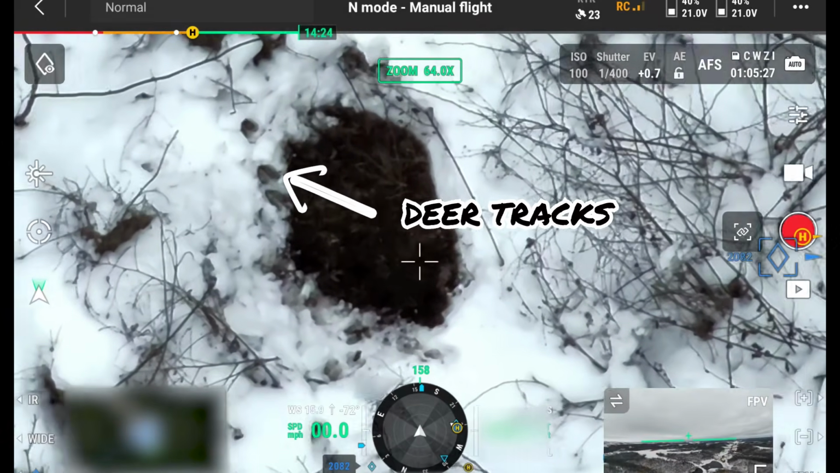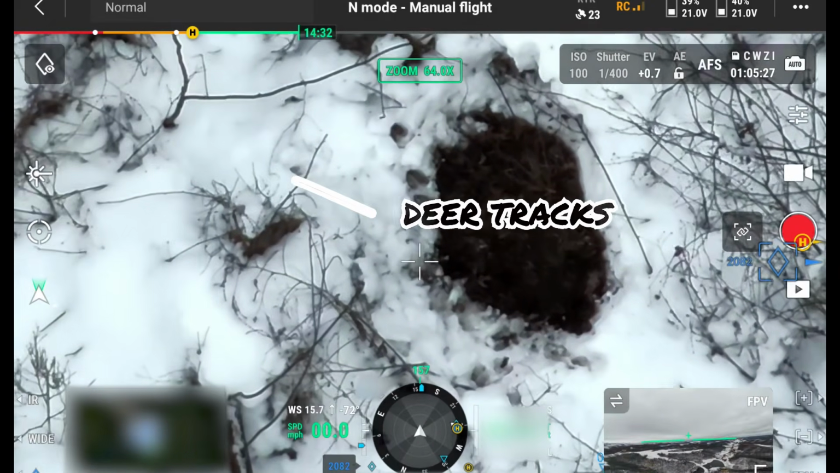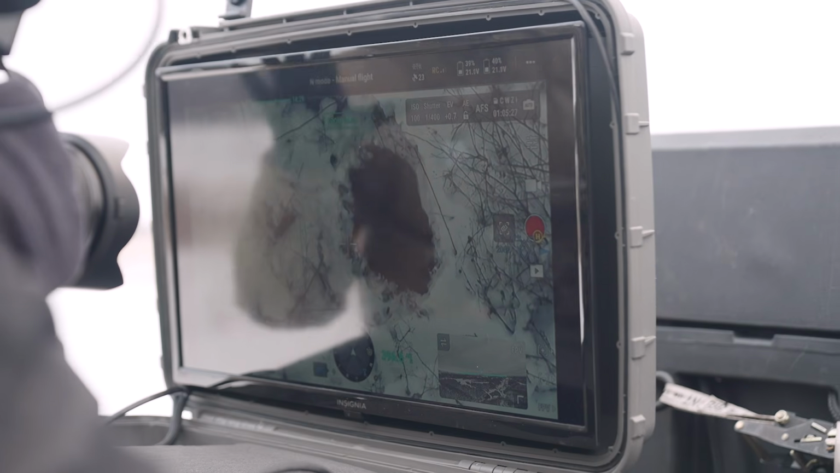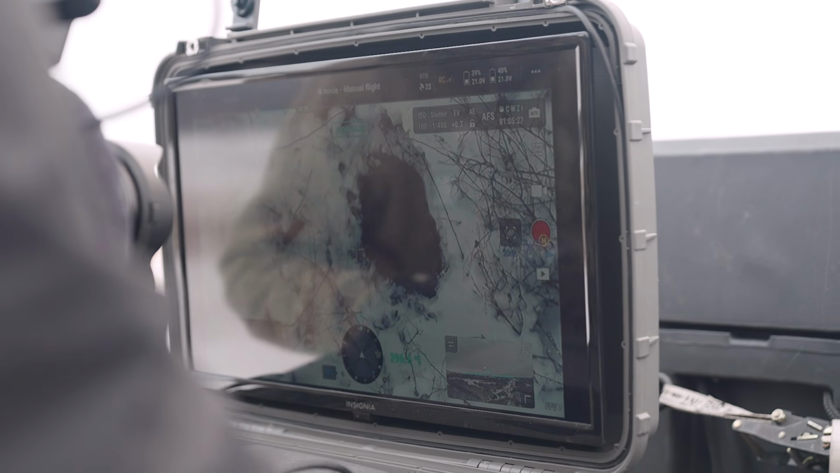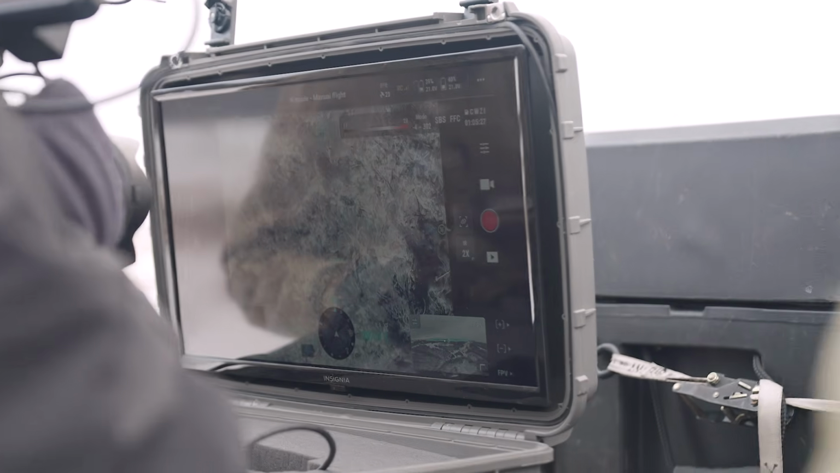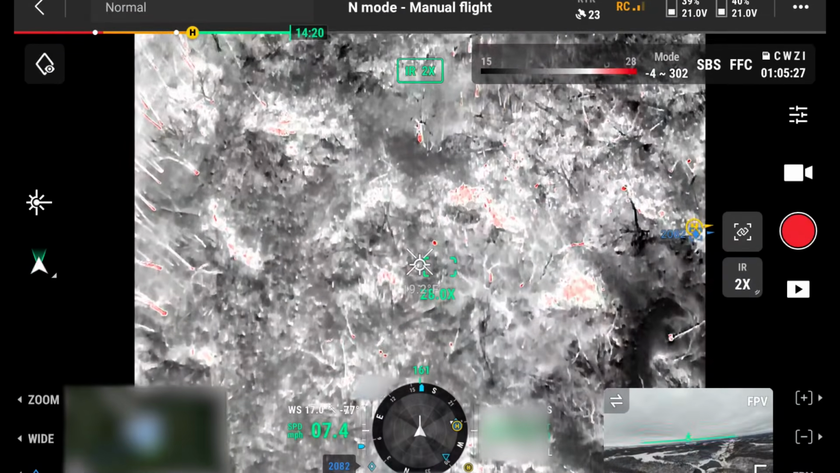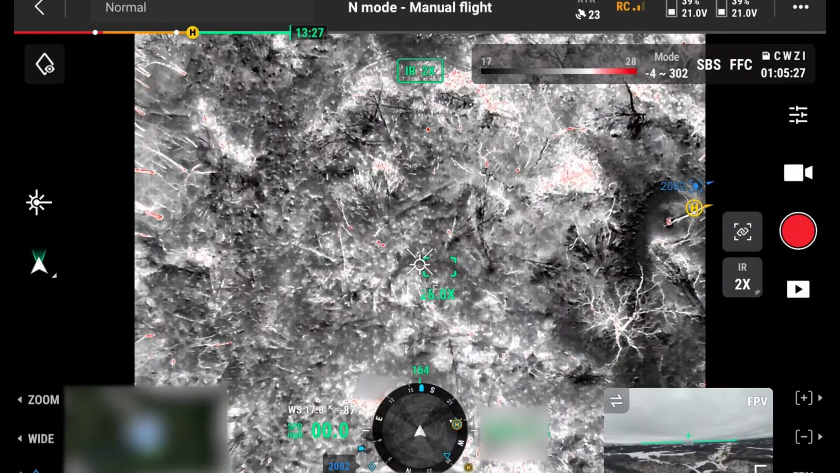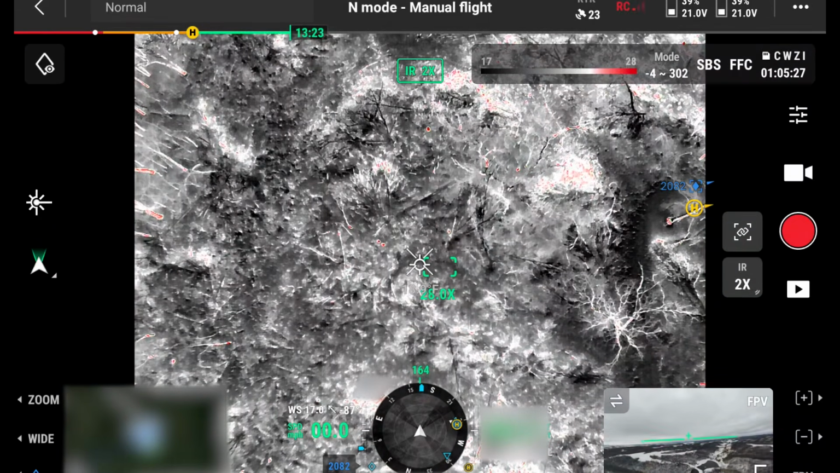Of this. And you could literally see the deer tracks right in there. And guys, Kurt didn't go over there and do this this morning. I mean, we literally just found this as we're flying around here. Now he's zooming out, and you can see a couple more. Yeah, those are old deer beds. Those are all deer beds. Those little hot spots. Yep. Because those deer were bedded there.